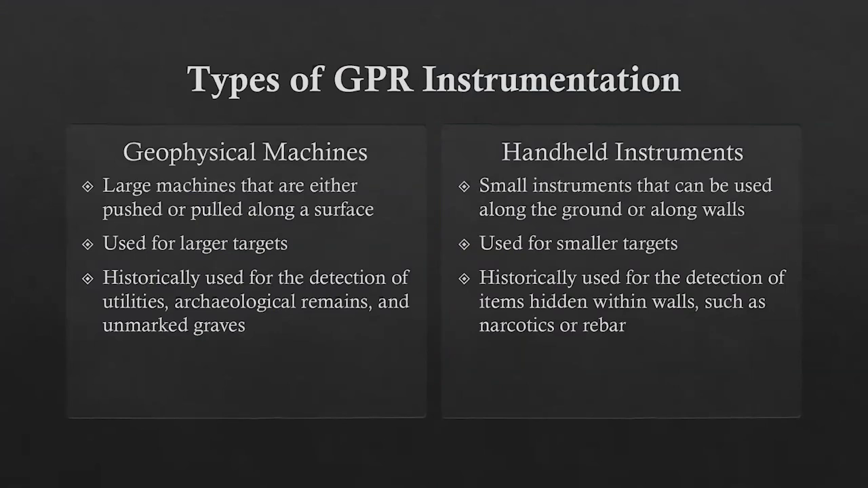For the remainder of this presentation, we will be focusing on geophysical instruments, but I do want to introduce you to the two broad categories of GPR instrumentation, which are geophysical instruments and handheld instruments. Geophysical machines are very large, and they're either pushed or pulled along a surface. These are used for larger targets and have historically been used for the detection of utilities, archaeological remains, and forensic uses such as the detection of unmarked graves.